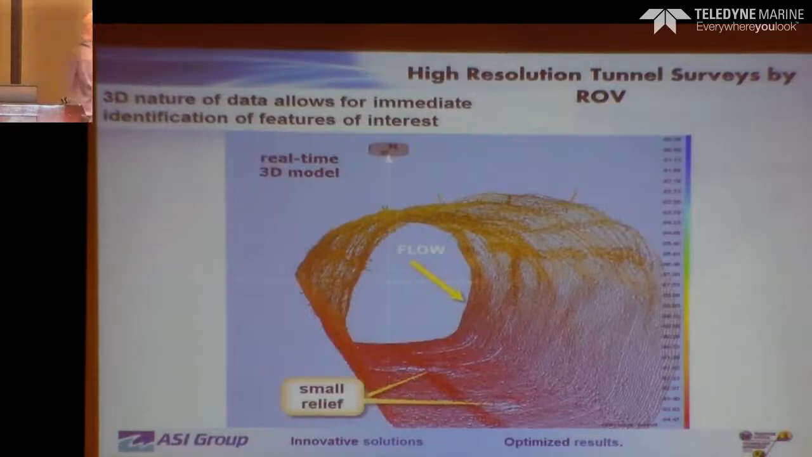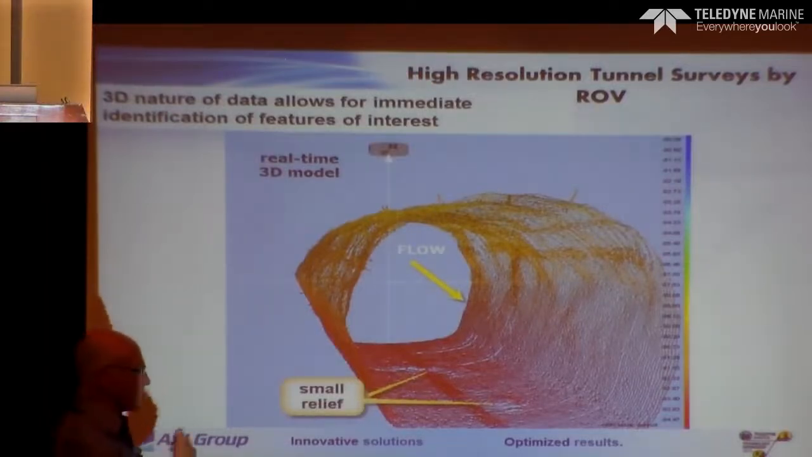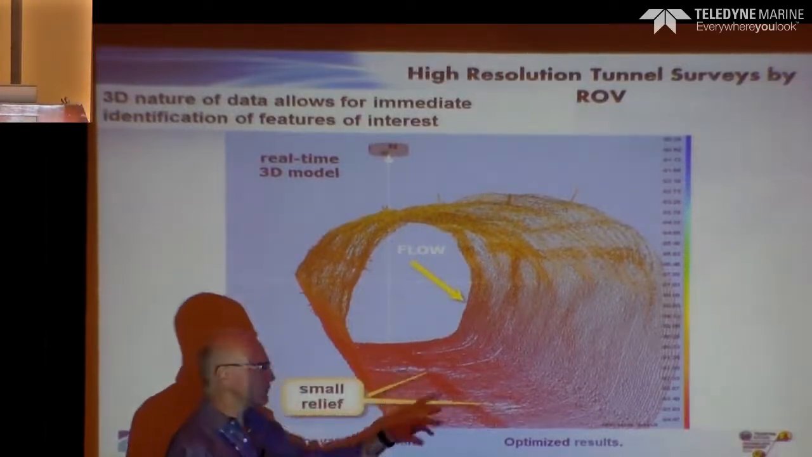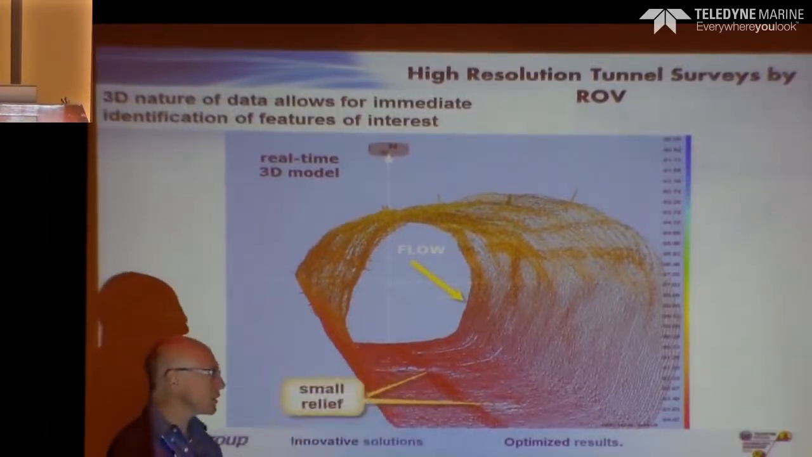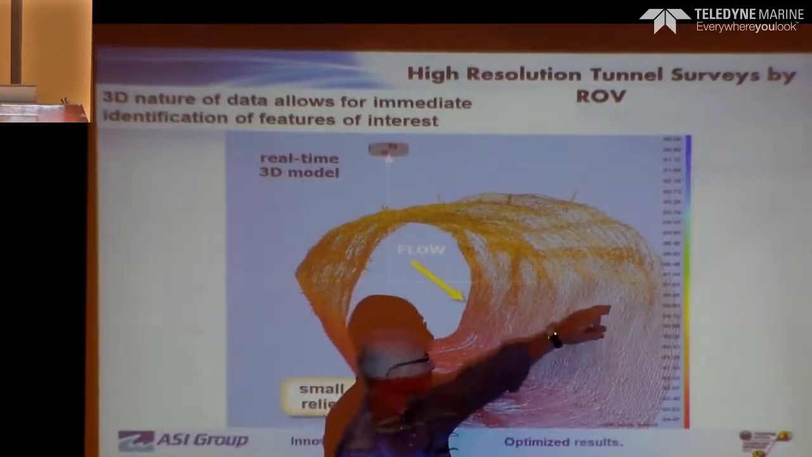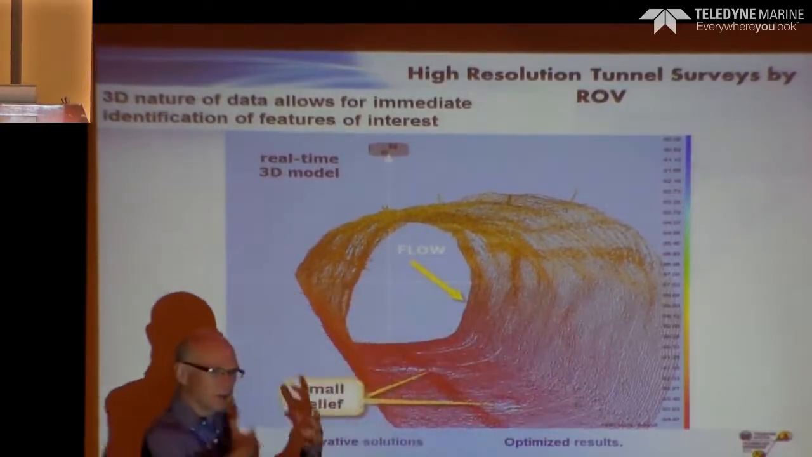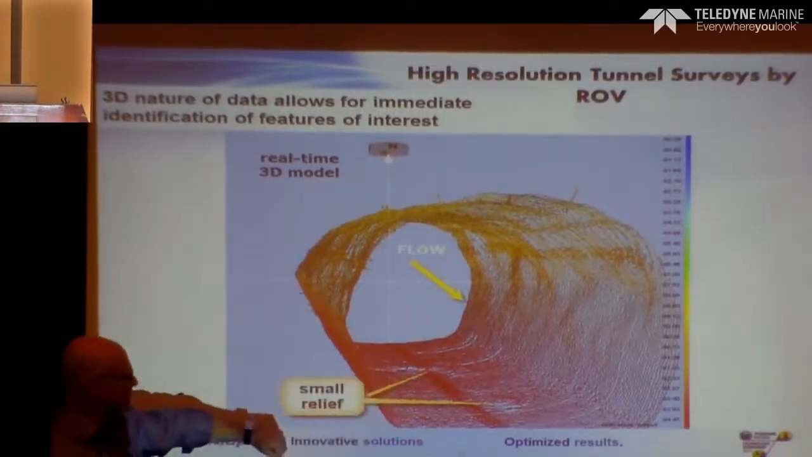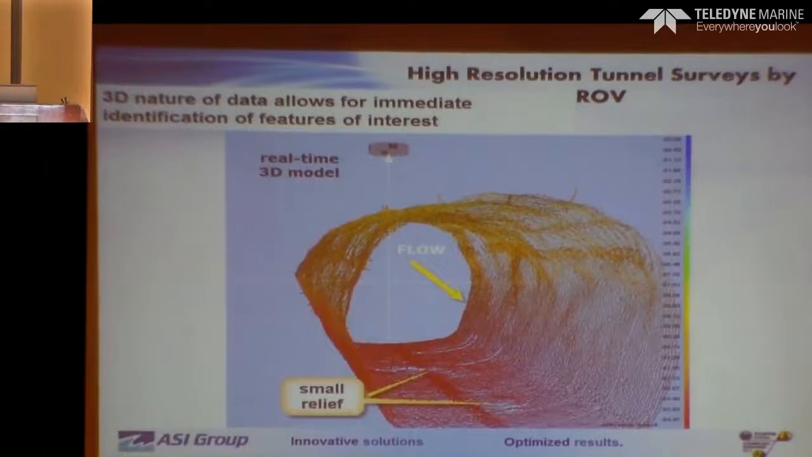This is from the real-time model. We're able to see things immediately, so areas of small relief, really it's just sediment, it's not rocks or anything. This section is concrete lined, and then from there on up it's more of a shotcrete treatment. So this has got a little extra reinforcement in it. The resolution of the system is quite phenomenal.